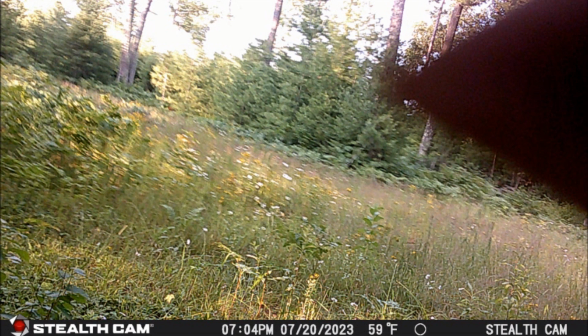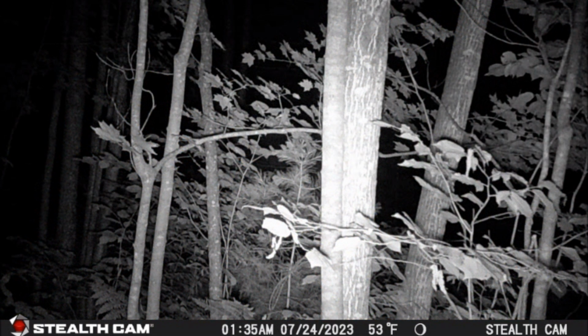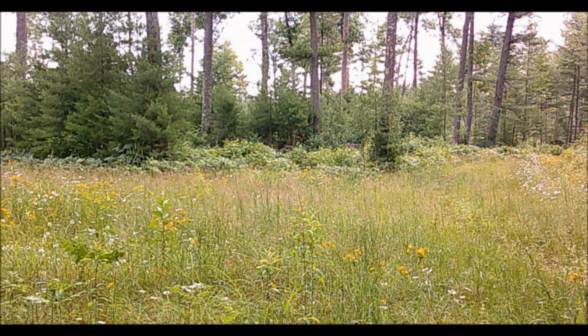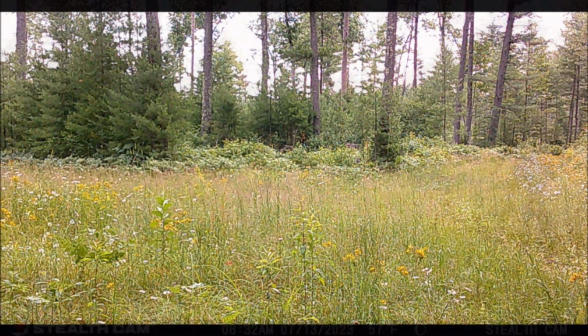As you can see in the upper right-hand edge of this trail cam picture, it took what appears to be part of a shirt or coat cuff area when the camera was starting to be turned on the tree at 7:04 p.m. on the 20th of July. Now the trail cam did take one additional photo after that on July 24th at 1:35 a.m., showing a close-up of the patch of trees. Now let's see if there's any previous photos that may help shed some light on this incident.